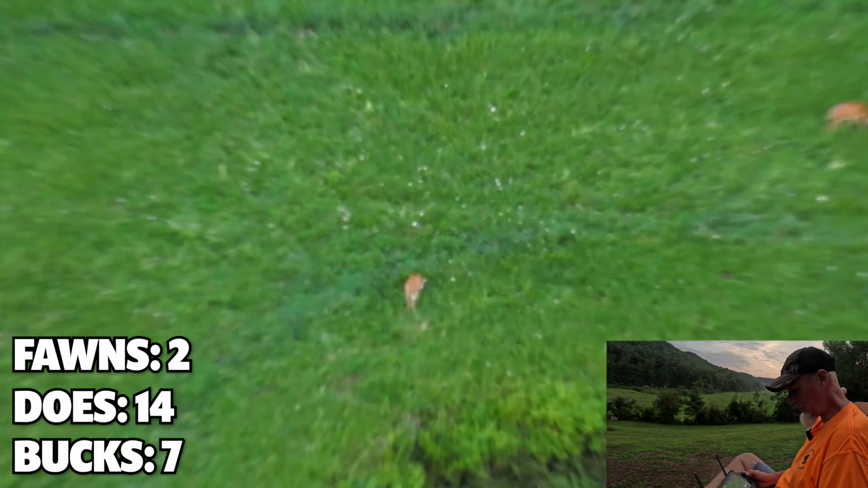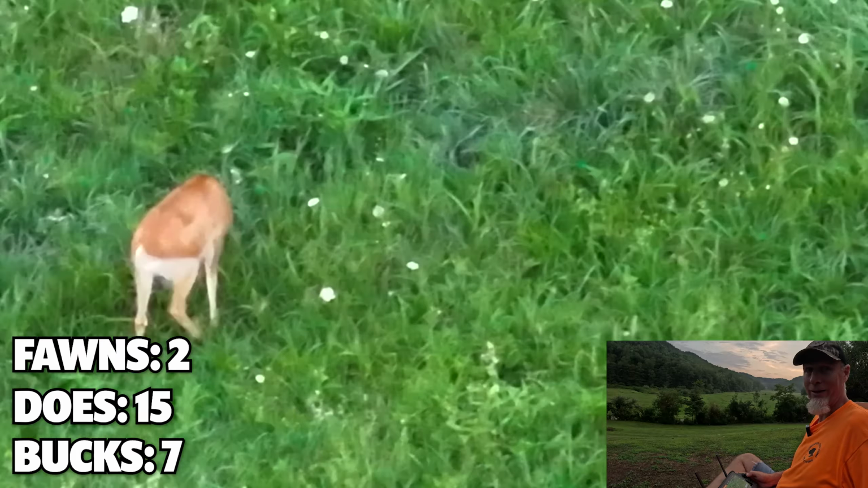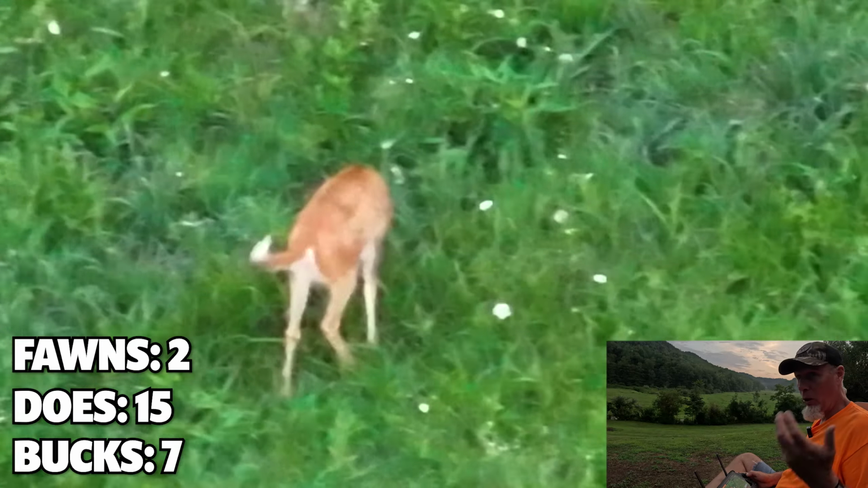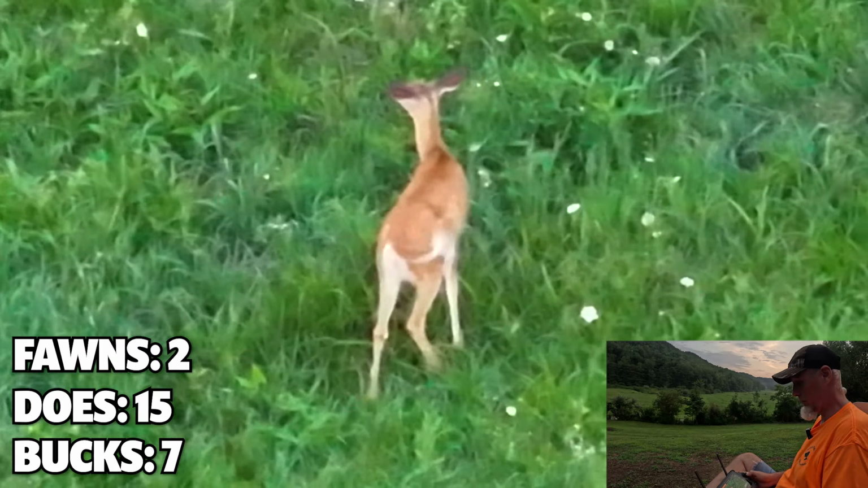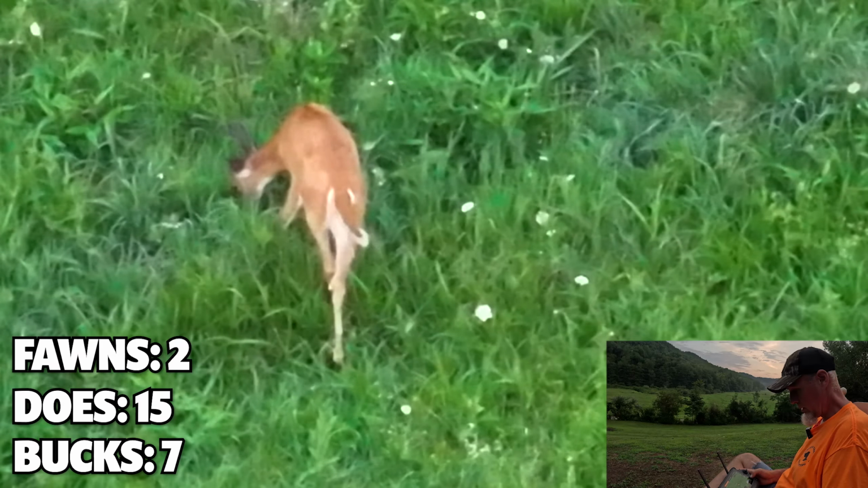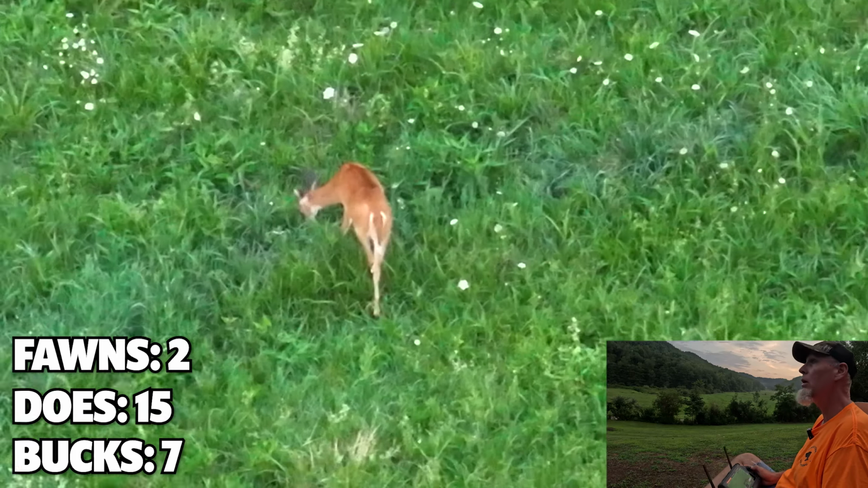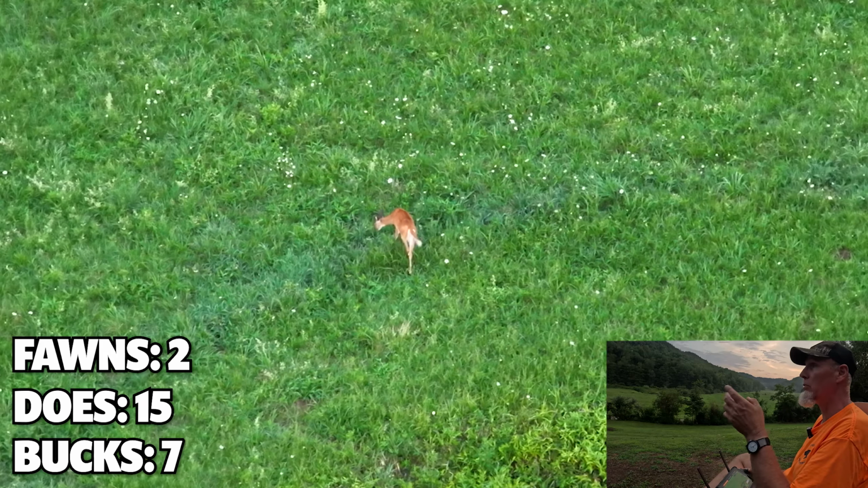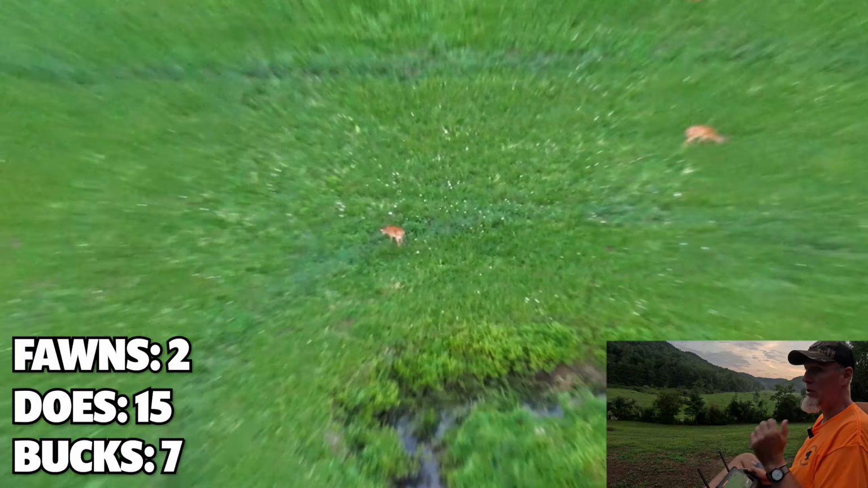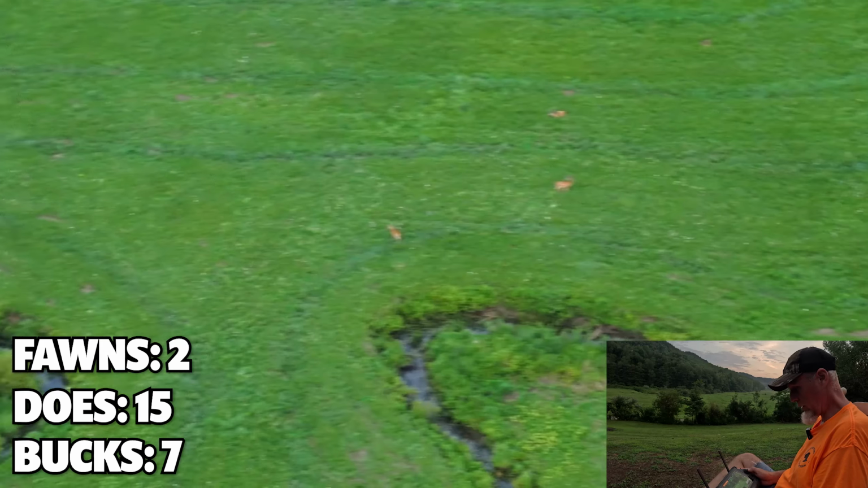Last year when we did this flight at the same time, we were like, oh my gosh, we saw like 8 different Pope and Young size bucks here. This year, not so much. But we know of 2 that got killed on the road. Chrissy killed 1. I killed an 11 point. So, I mean, we had a pretty good buck year last year.